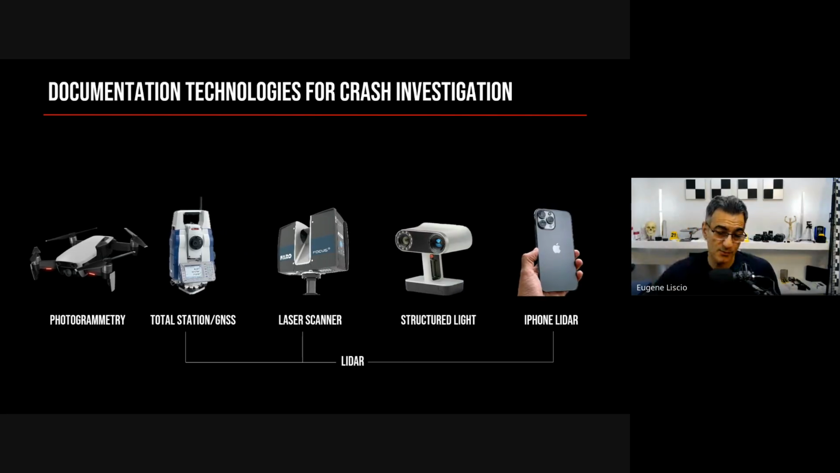Now, if we want to regroup these by how they work, photogrammetry is its own thing. The basis of photogrammetry is very unique, and it's different from LiDAR, obviously. The optical part of the total station that emits a laser, the laser scanner, and even the iPhone LiDAR are light-based, and they work on a principle like time of flight.